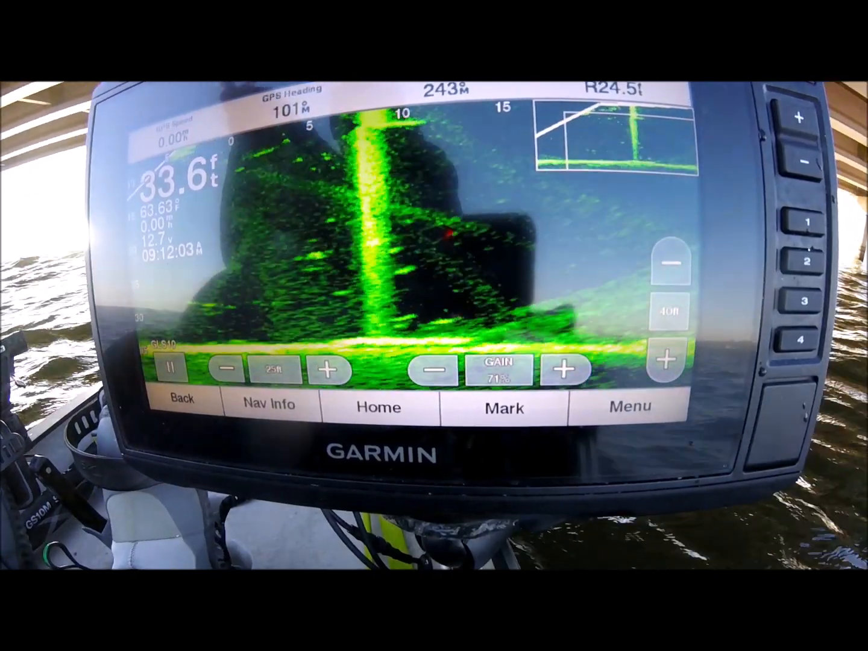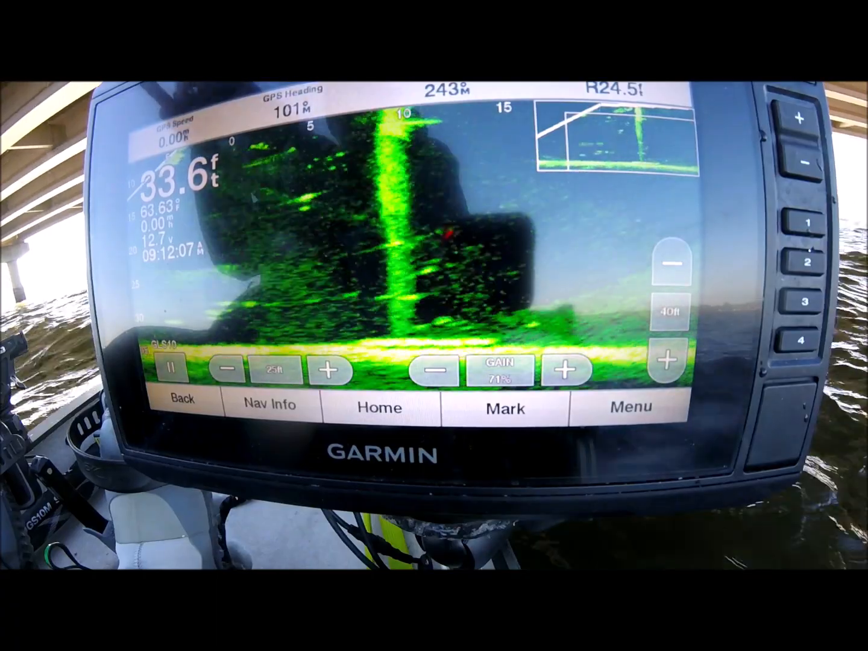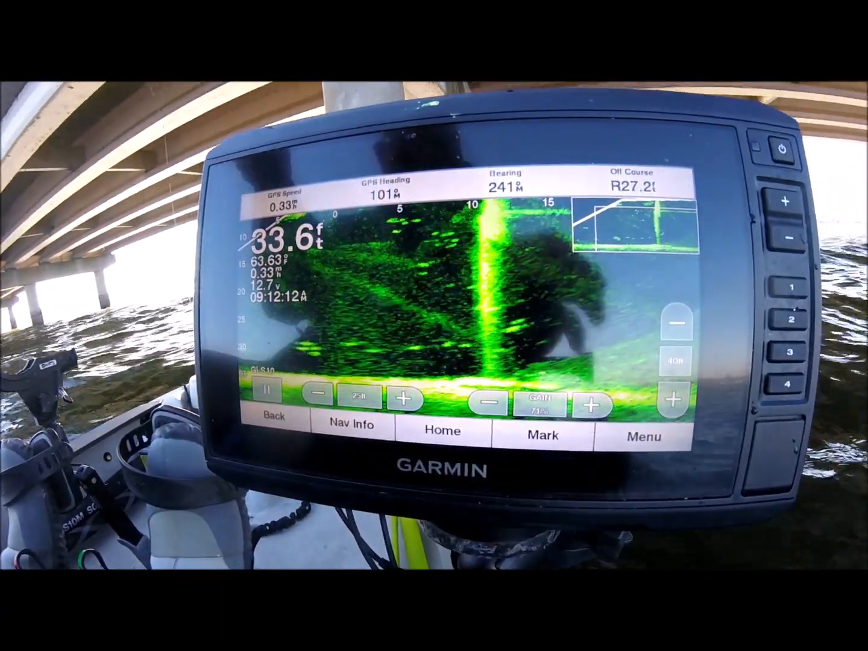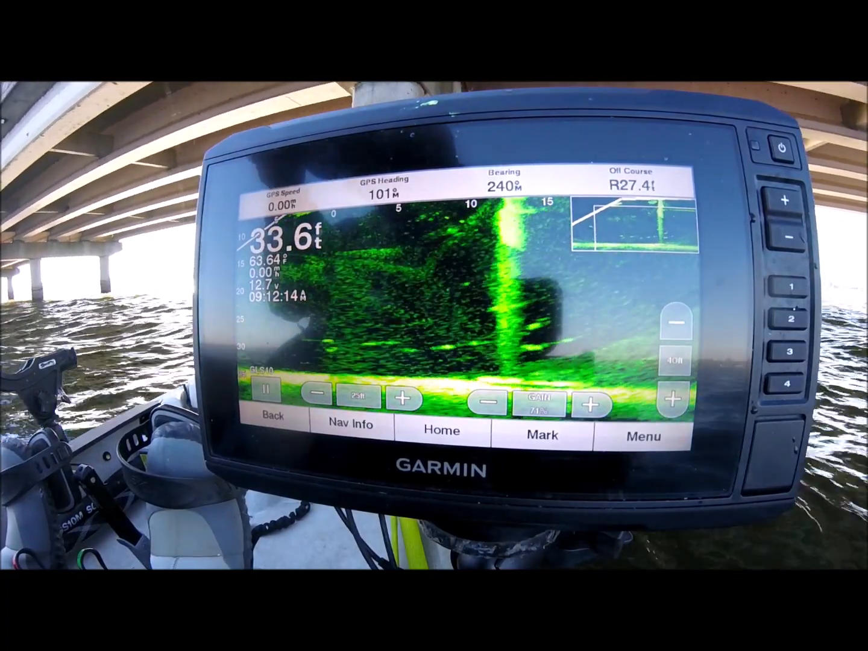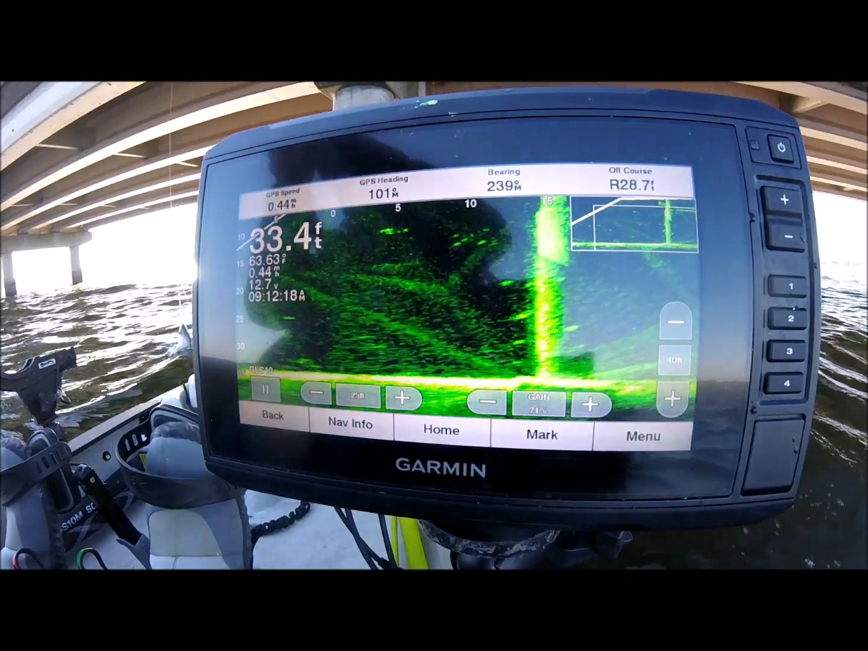There he is. See, I'm fighting him? Coming up? That's him. That's my fish. I got him coming up with it. See that, baby? Coming up with that fish. He's fighting. It's a catfish, most likely, or a good crappie. Yep, catfish. That's what I didn't like.